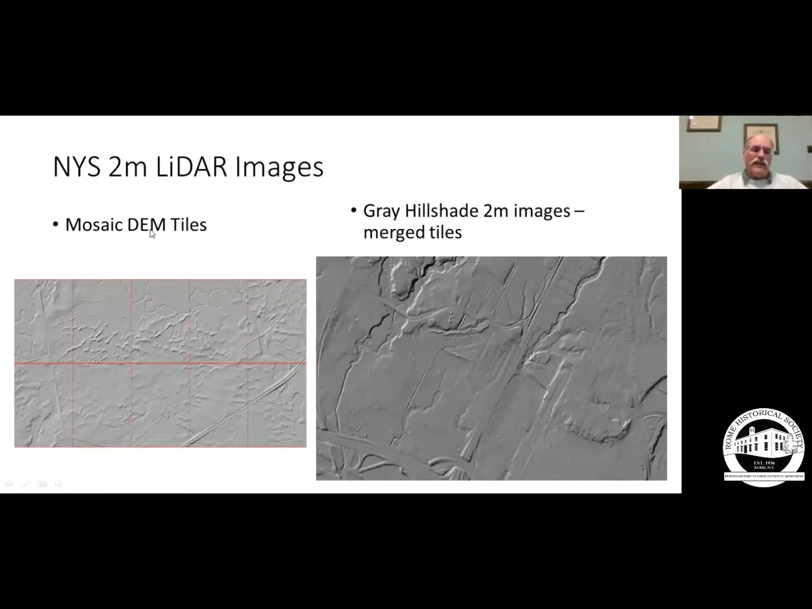The DEMs, the digital elevation models, come in a set of tiles, and you can download the raw data for these tiles. Then you need some software like ArcGIS to analyze those and to set up a series of graphics, a mosaic that you can merge together.